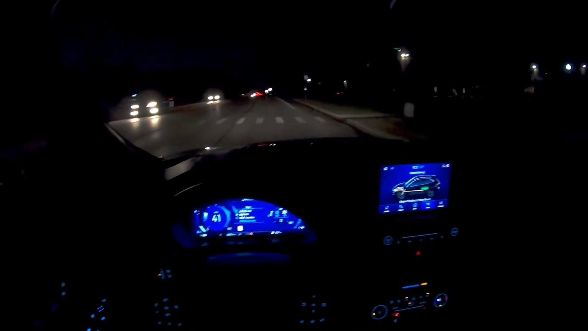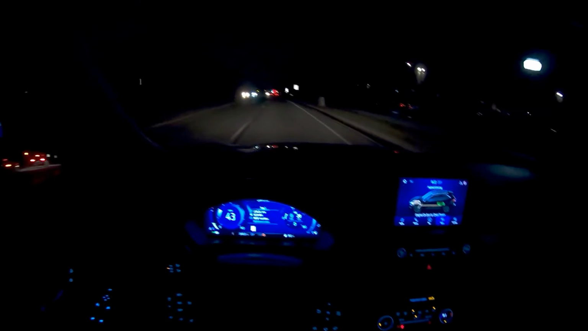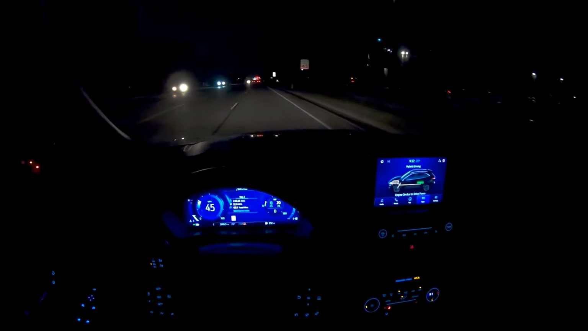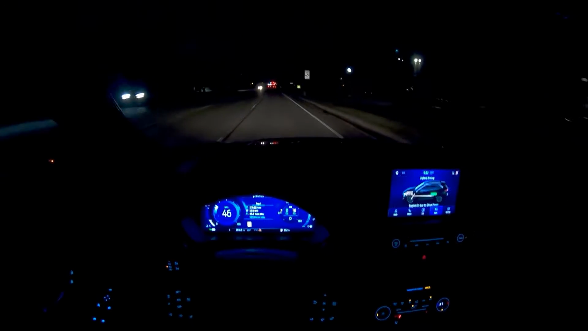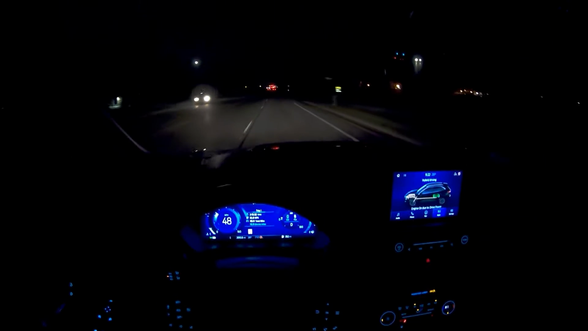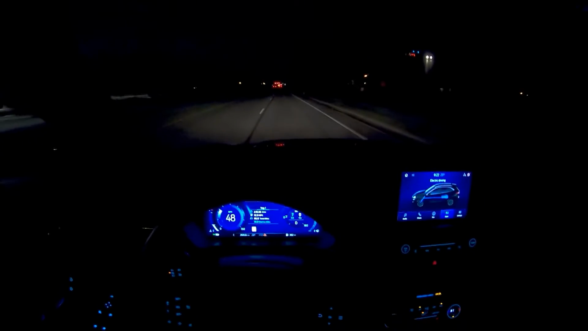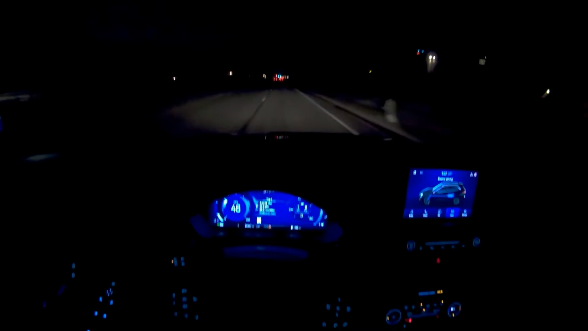I was out here filming a point of view test drive at night for Winding Road, which you should go check out, the Winding Road magazine YouTube channel, and see the sound-only video on this car. But I was excited to film it because there's a lot to show just in the driving experience and in the gauge cluster here.